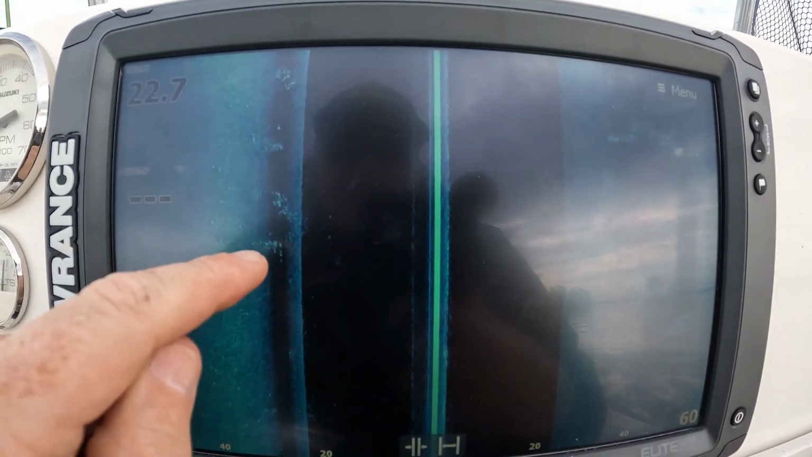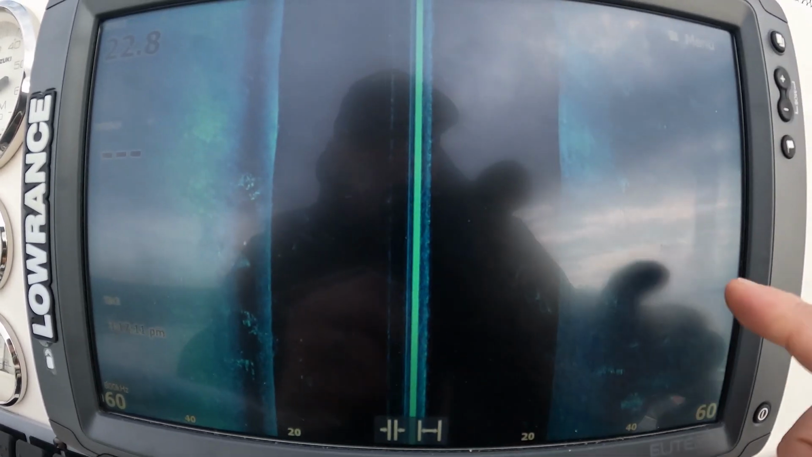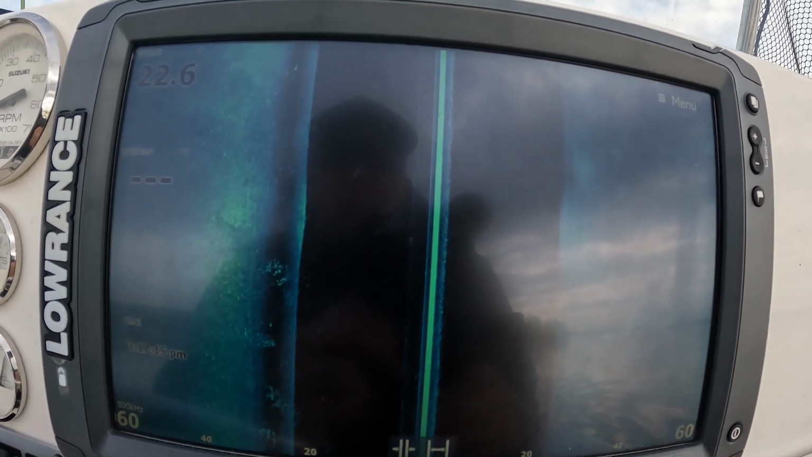So, got a lot of activity right here. This right here is fish. This right here is fish. This is probably some bait fish right here. This is either some bait fish or some smaller fish. Over here on this side, some bait fish. These are some bait fish balls. Bait fish is good.